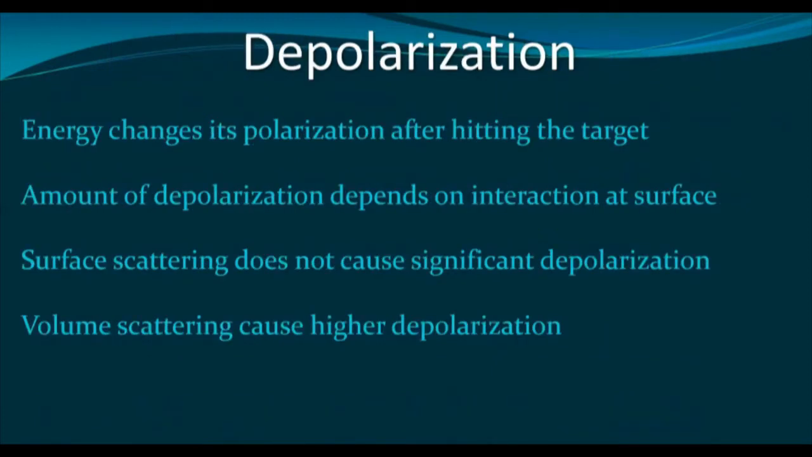Now, as I was discussing depolarization, when the energy hits the Earth surface features, in some instances depolarization happens, and the amount of depolarization will depend on the type of the surface. Some of the Earth surface features do not cause significant depolarization.